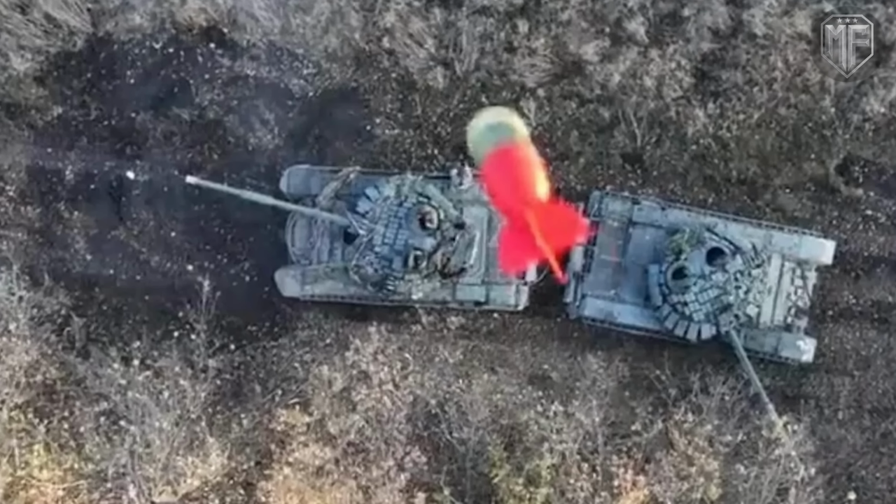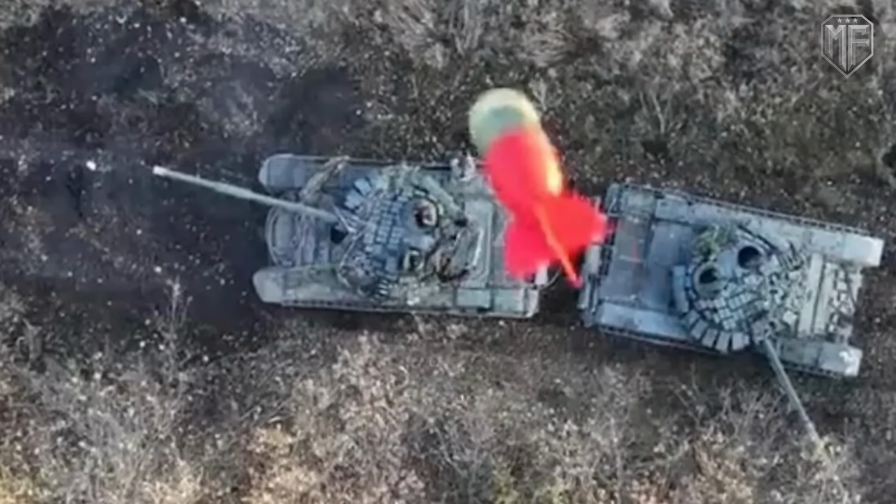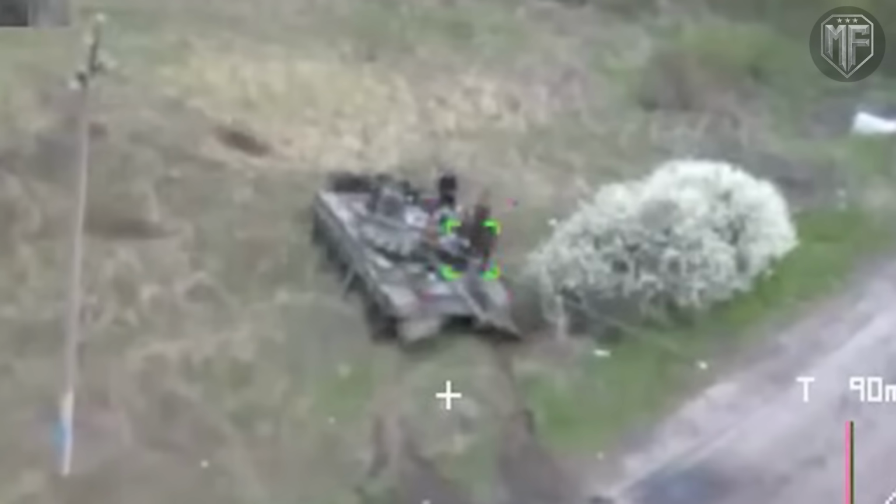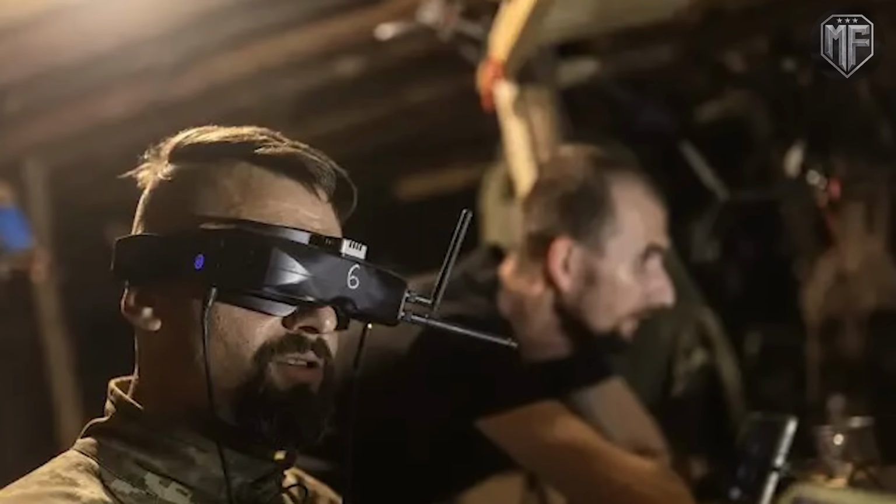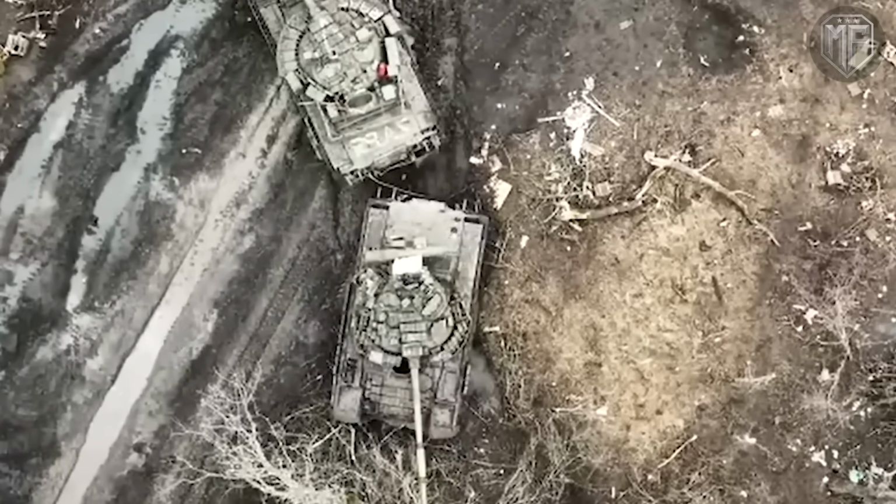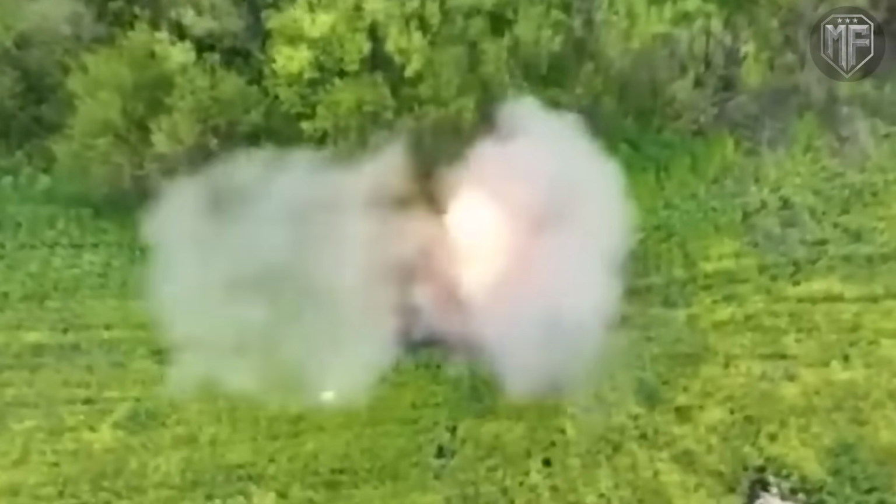Compared to older clips where one successful hit stood out, newer footage emphasizes continuity. Targets are identified, engaged, and followed up without long gaps, which shows that FPV strikes are now expected outcomes rather than lucky breaks. This regularity is what marks the transition from temporary solution to primary weapon.